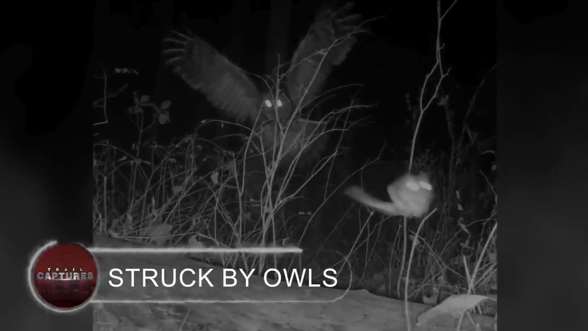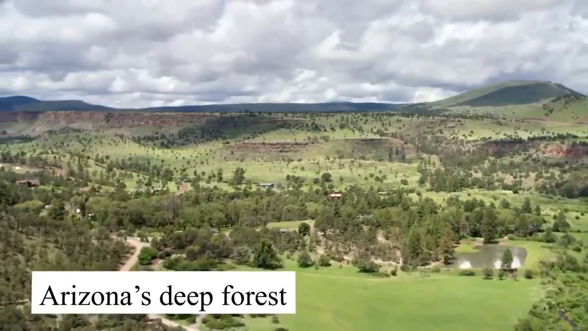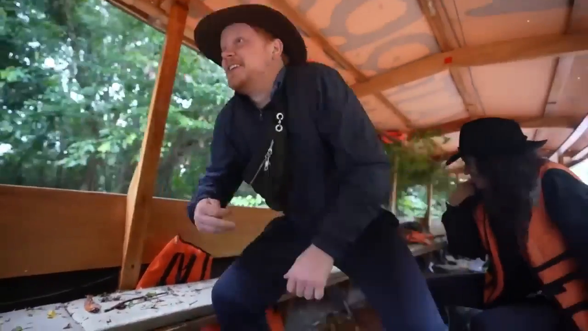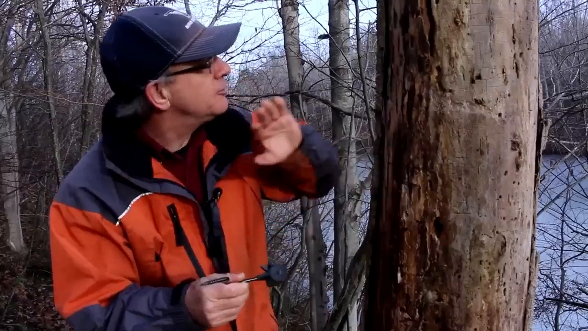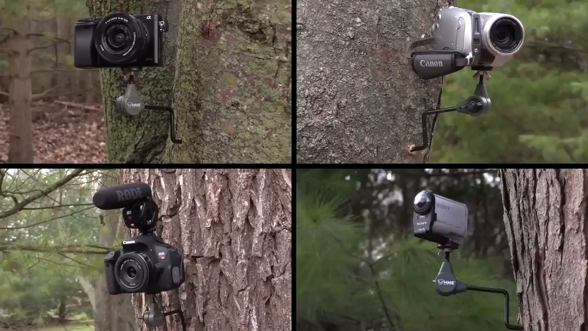Struck by owls. While exploring Arizona's deep forests, explorers have claimed to have seen a large number of dead birds. They were also able to determine the cause by installing their trail camera. These unfortunate eagles, resting on the tree, had no idea that a predator was waiting for them.